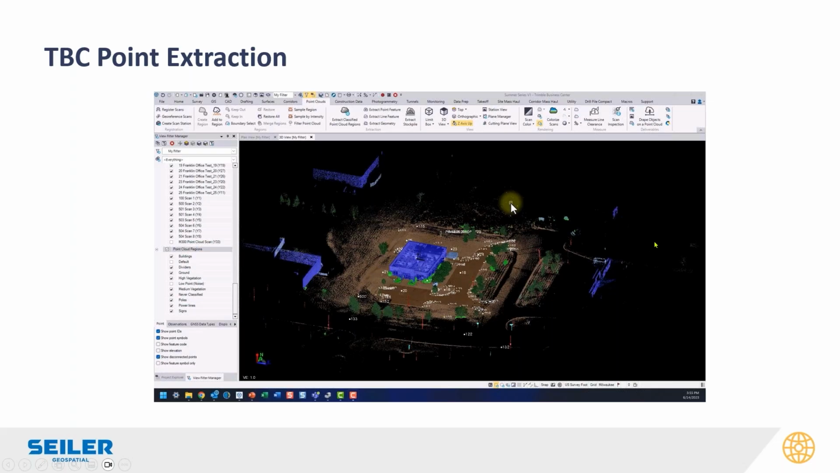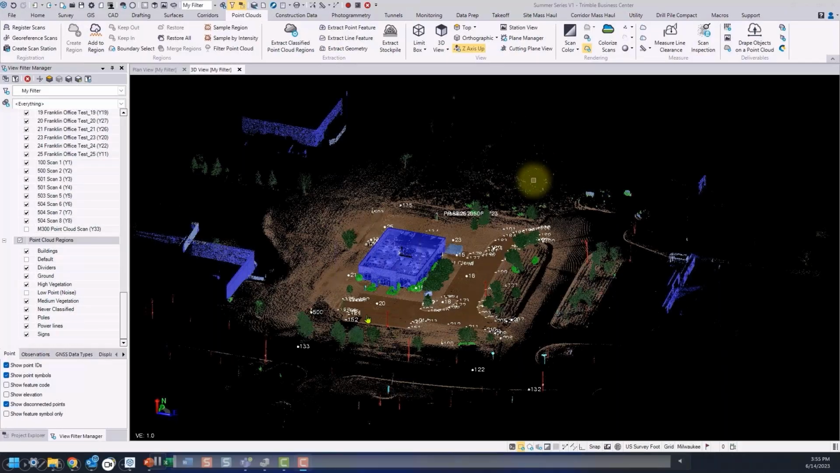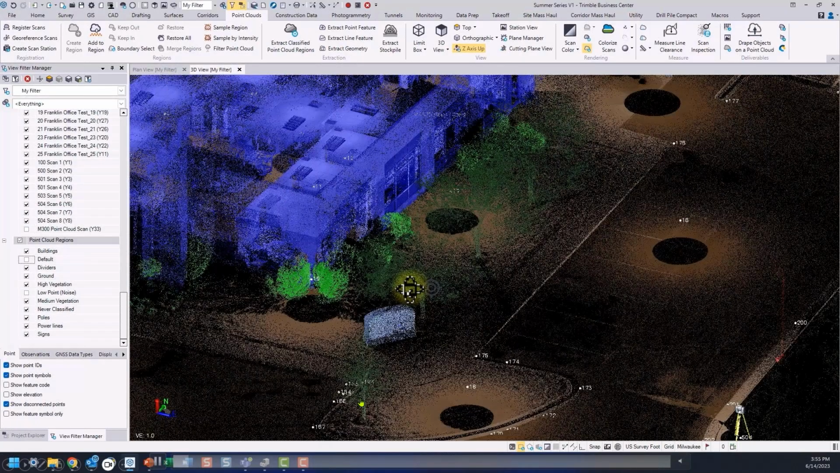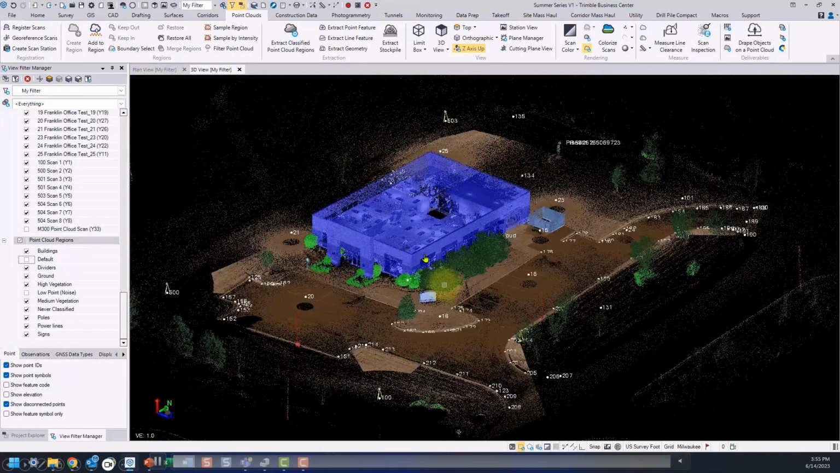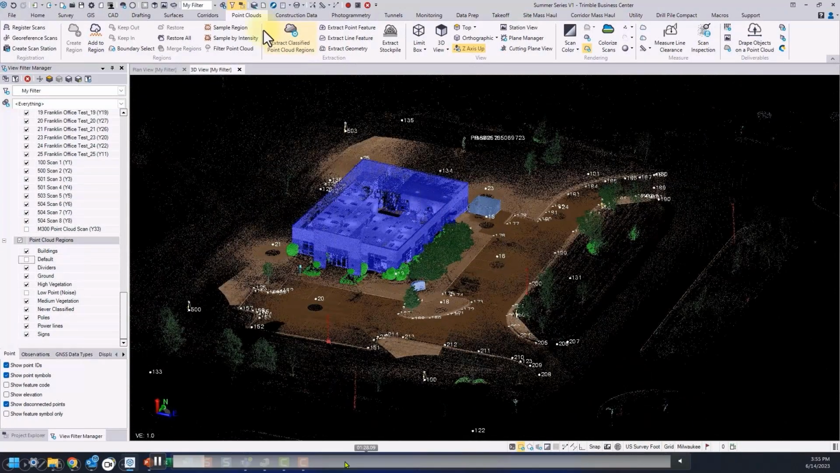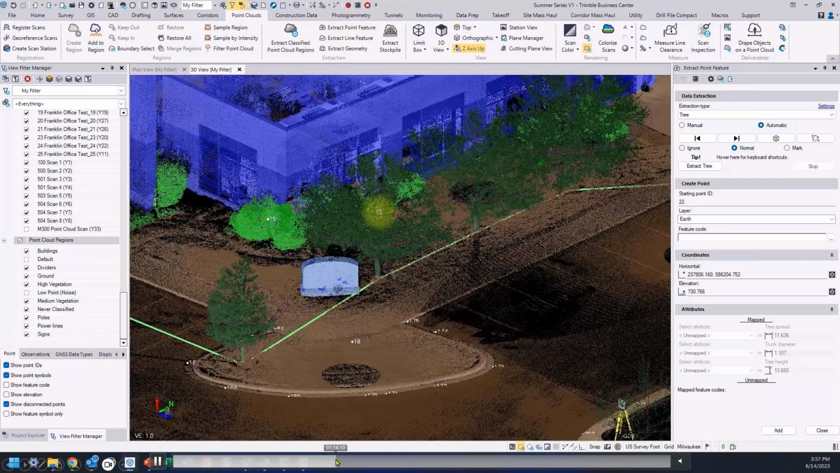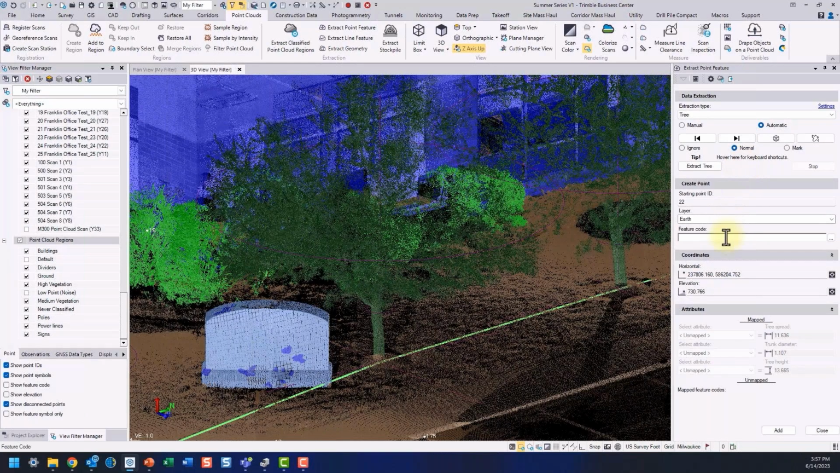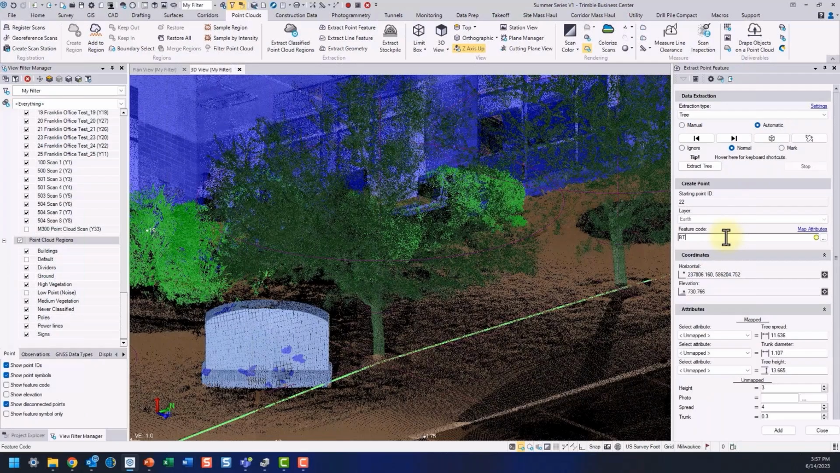I'm going to switch over to a different data set for point extraction real quick. The trees in the Kentucky data set were kind of smashed together, so they didn't auto extract very well. I'm actually sitting right about here right now. But this is the TBC automatic extraction. For trees, poles or light poles, manholes and stuff like that, we can enter in a feature code here. So that's a broadleaf tree. It could be whatever it needs to be depending on your feature codes.